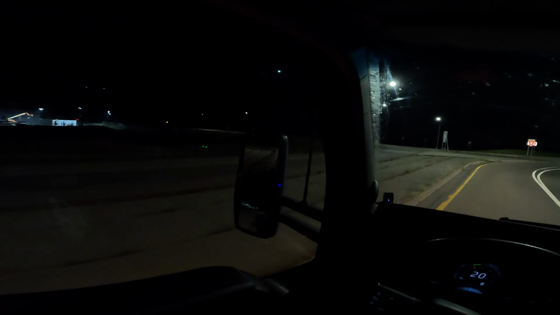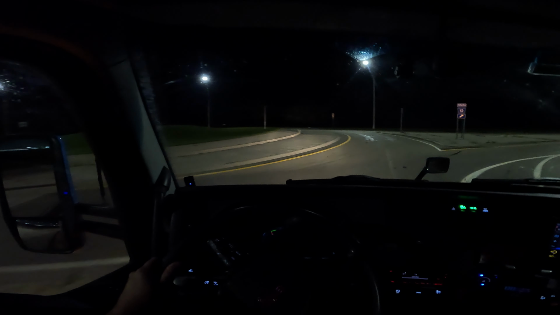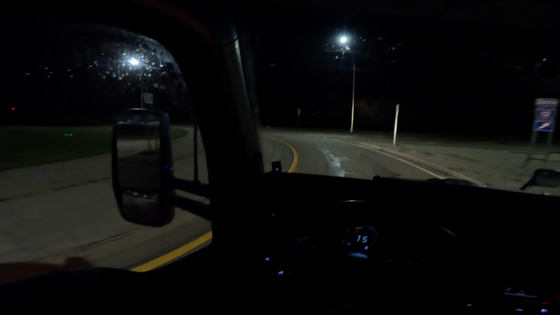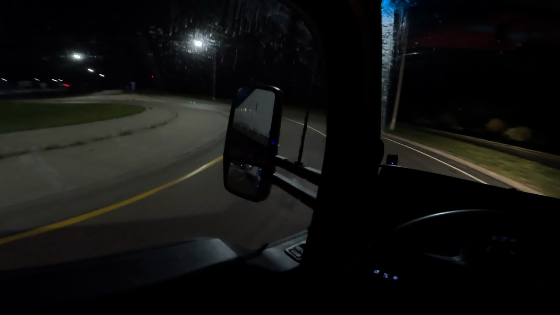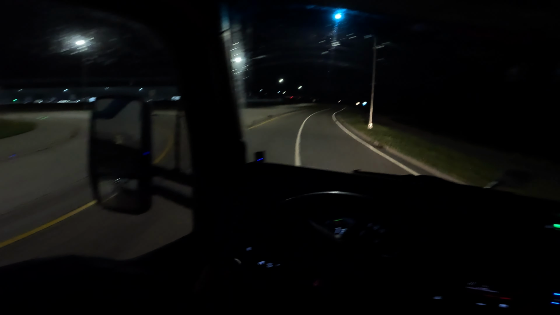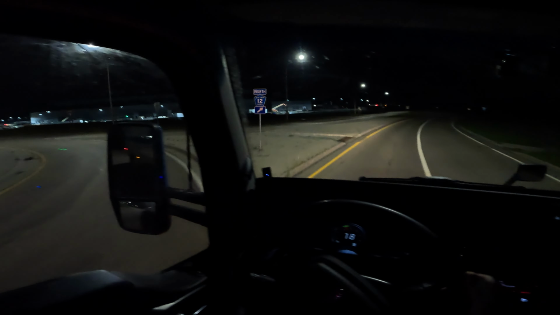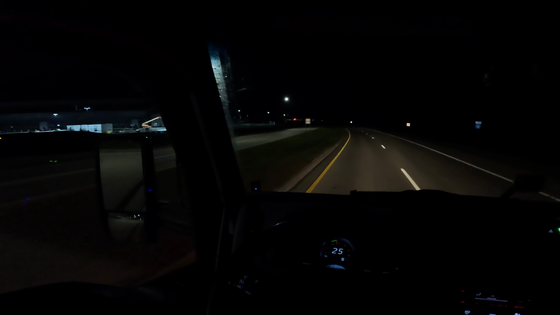What do we got here? We got ourselves a roundy round. We're on the roundabout. Keeping an eye on the trailer tires so they don't hit the curb. Alright, quarter mile, we make a turn into the Wally Mart.